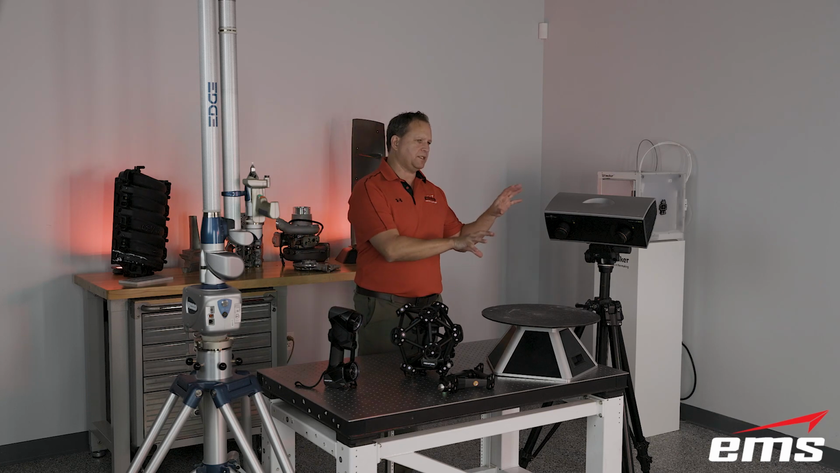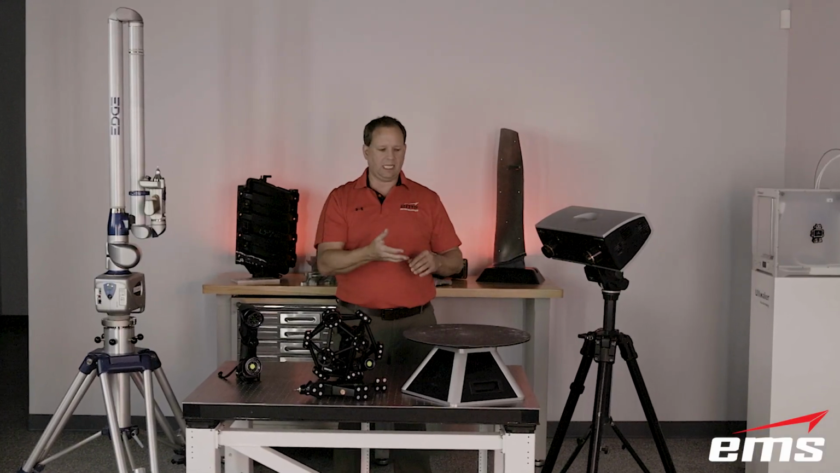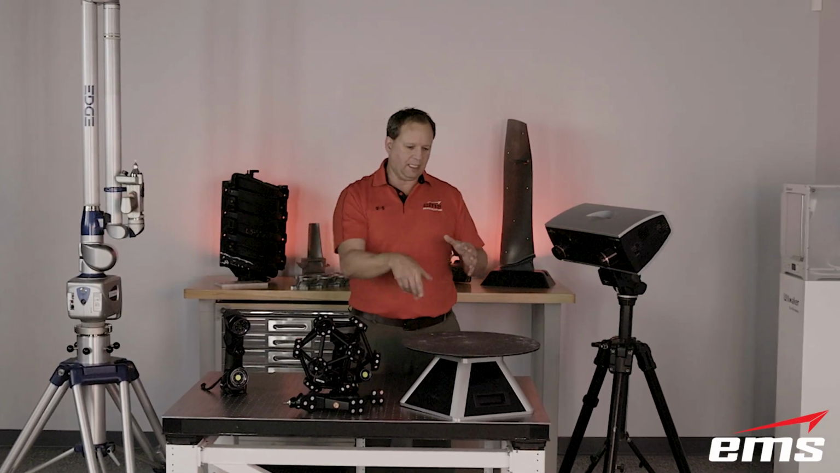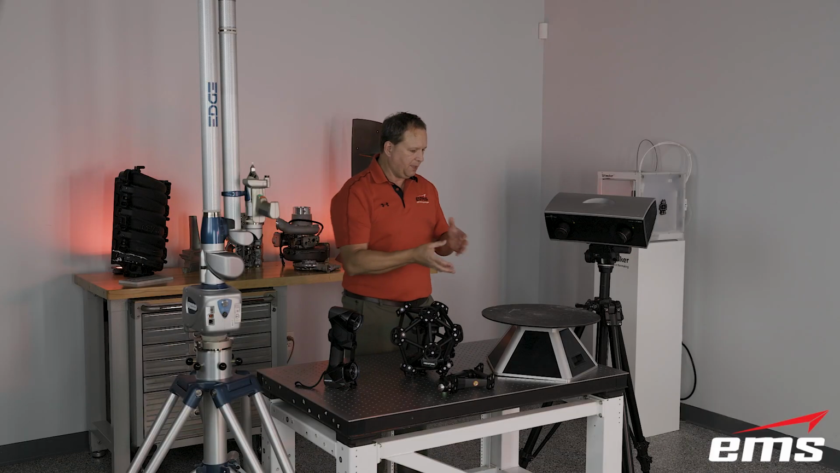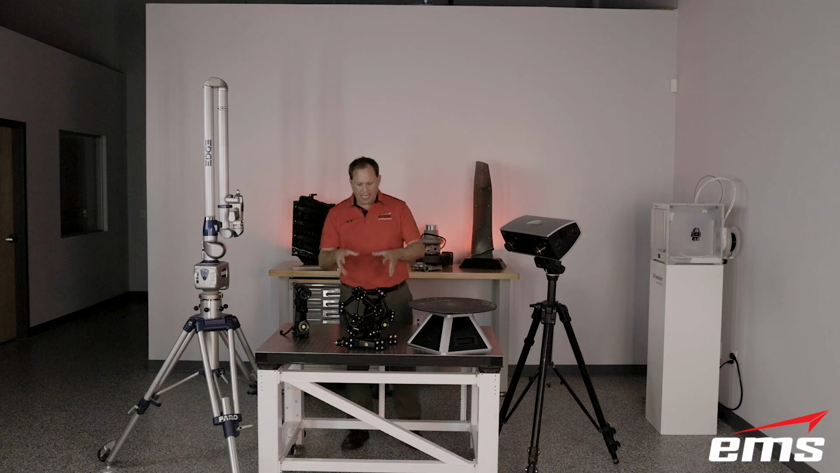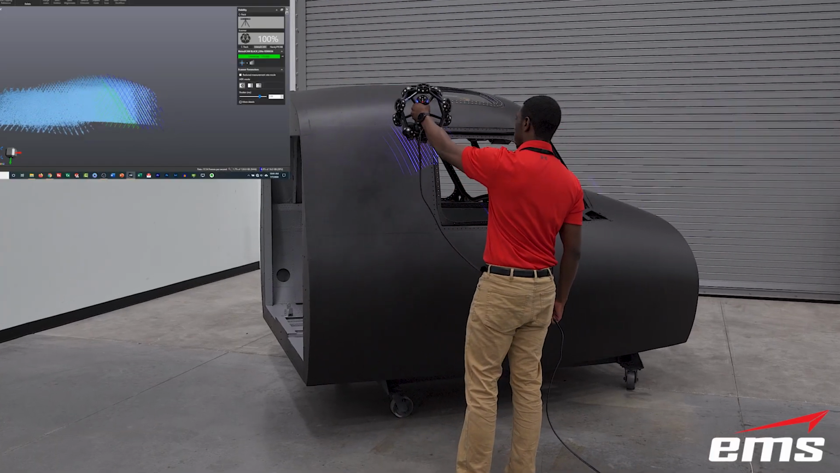Where this type of system slows down is if you have a lot of features and details, because nothing is moving while it's scanning. So even with the rotary table, depending on how many scans you take, you still have to go back and manually take some scans. But on a general part of a medium size, or even a small part, it's not bad.